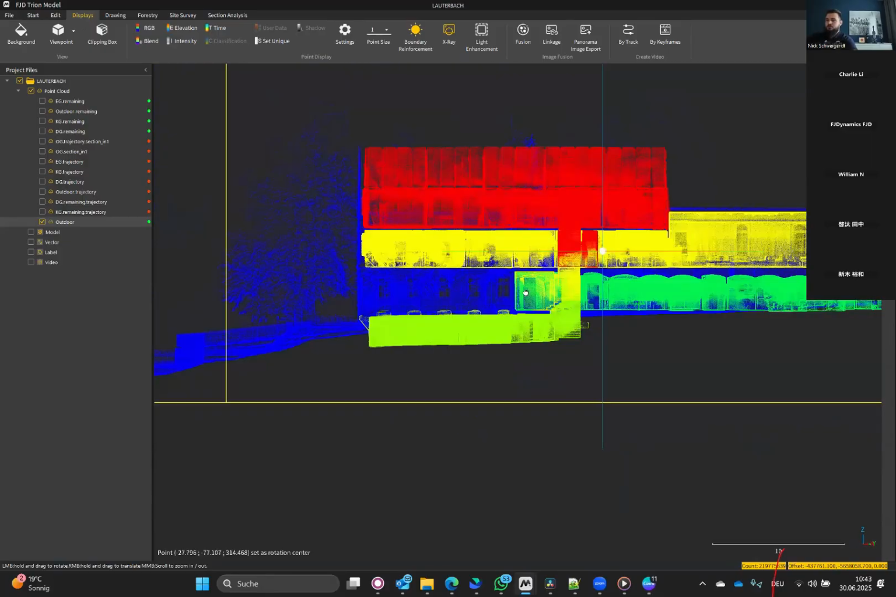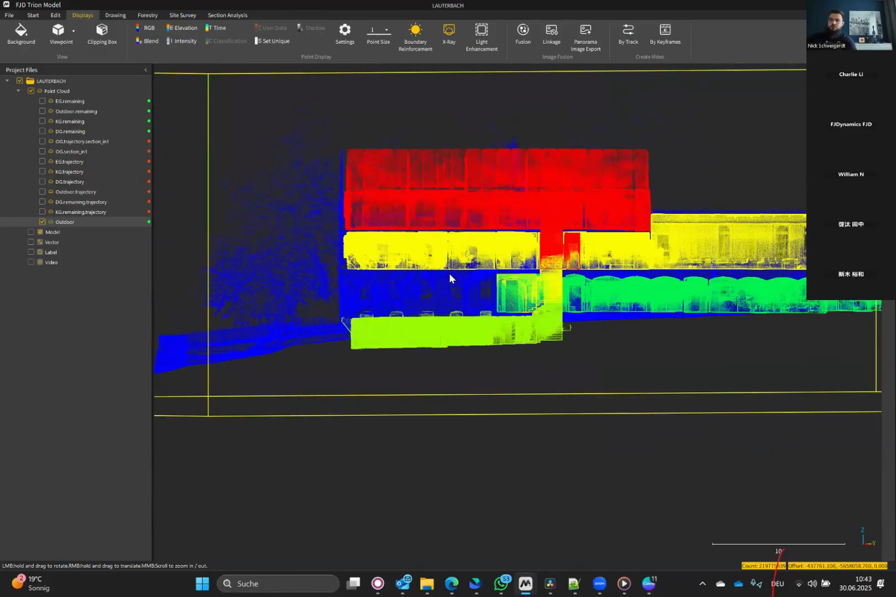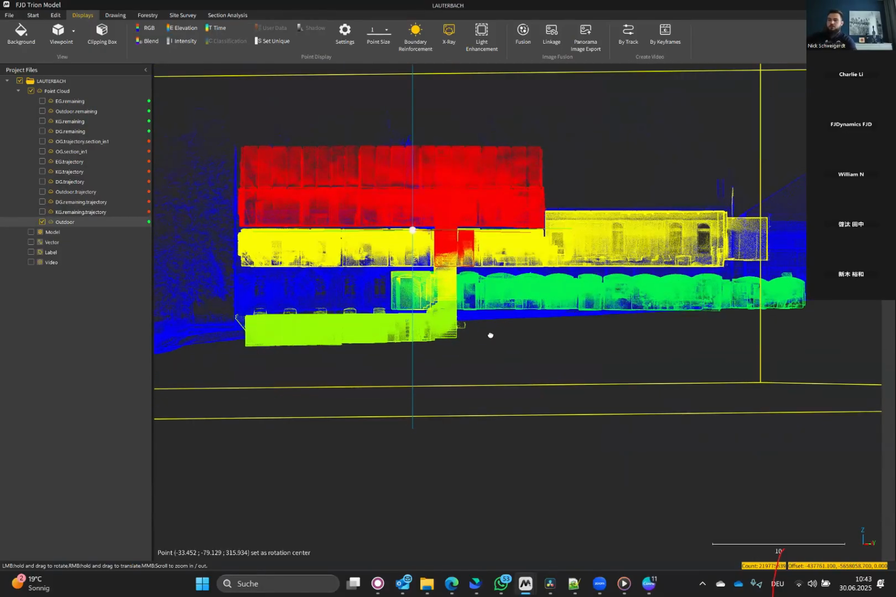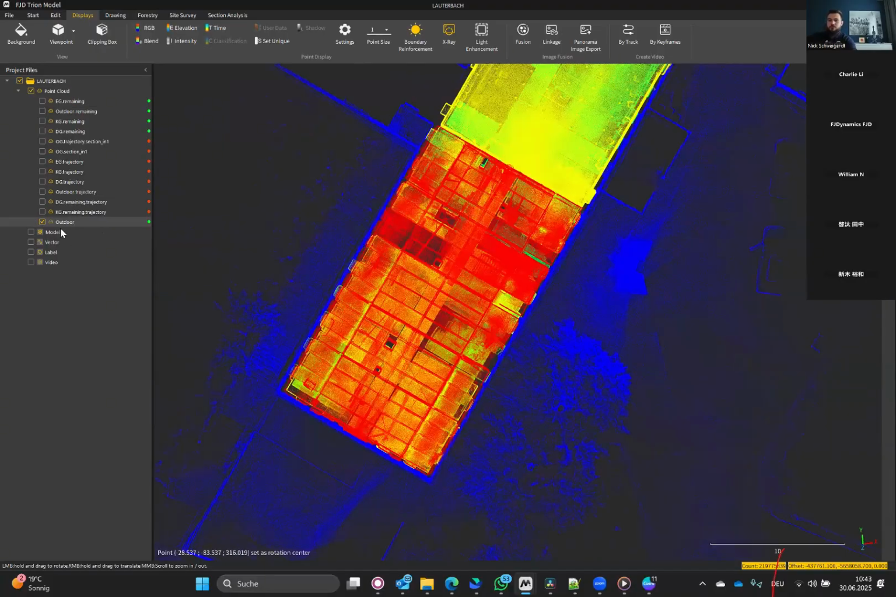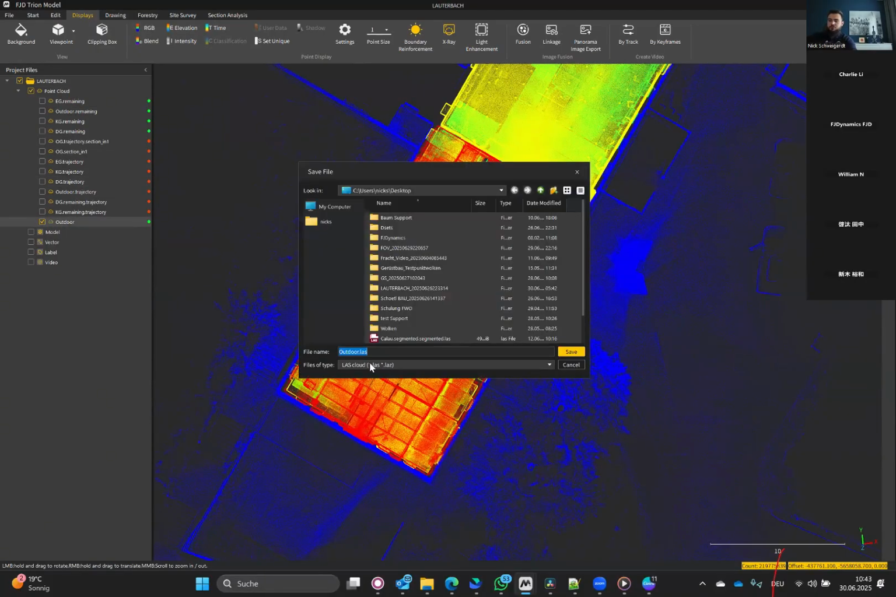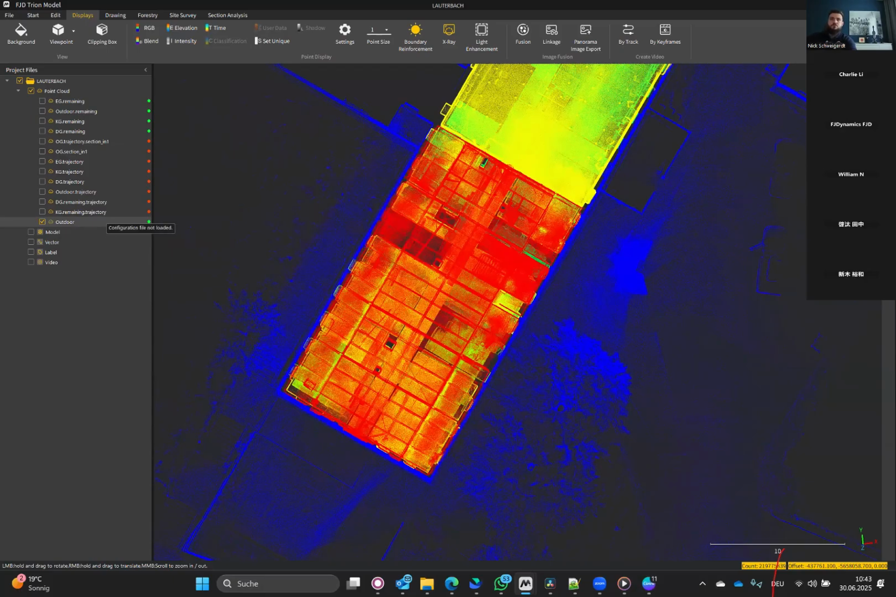So this is my workflow for preparing the data to export and scanning multi-floor buildings. And you have your final point cloud here, and then you have the opportunity to export it like you do it with your other point clouds as well. So that's it. Maybe we can answer some questions, no? Or can we do it at the end?